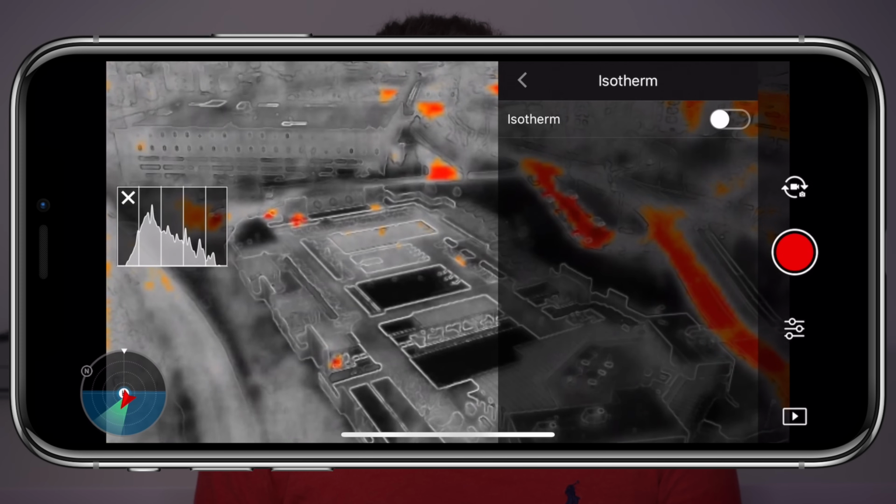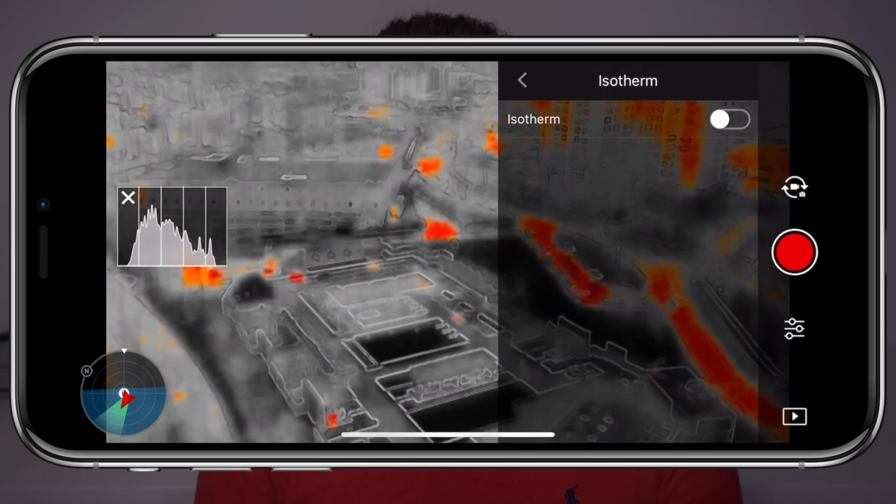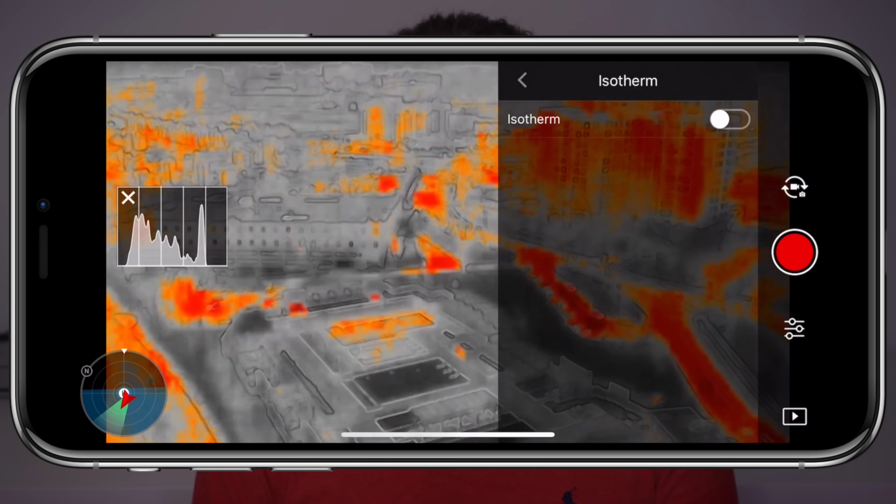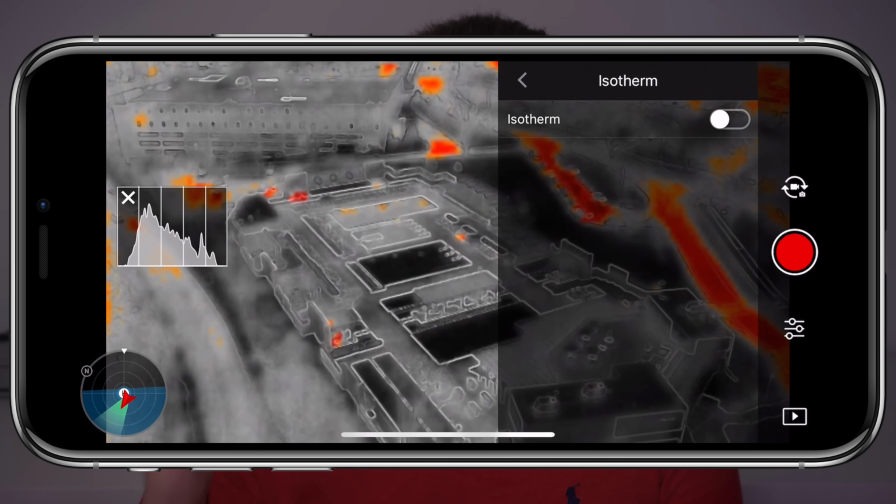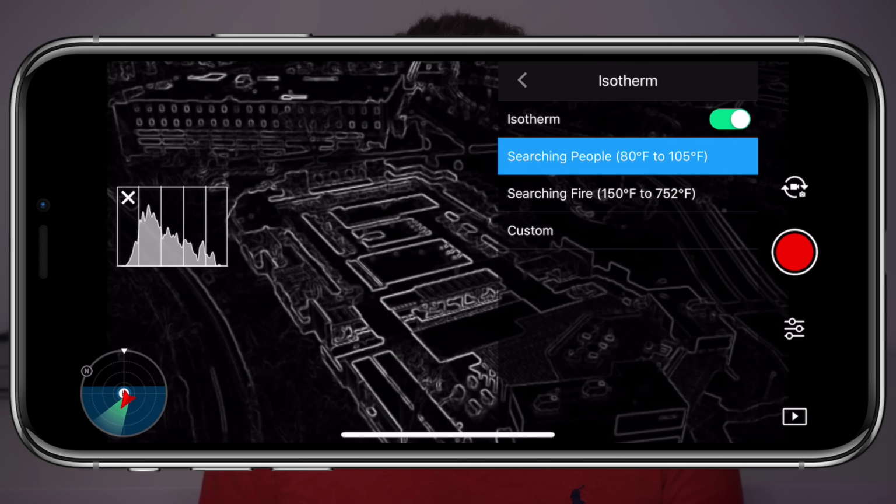Right now, with isotherm turned off, the high and low temperatures will change depending on what is in frame. You'll see that as I pan up, the colors change depending on what the high and low temperatures are being picked up by the camera. Now, this can skew the results no matter what you are using this drone for. So when we turn Isotherm on, we can select the high and low temperature ourselves to get a more consistent, accurate reading.